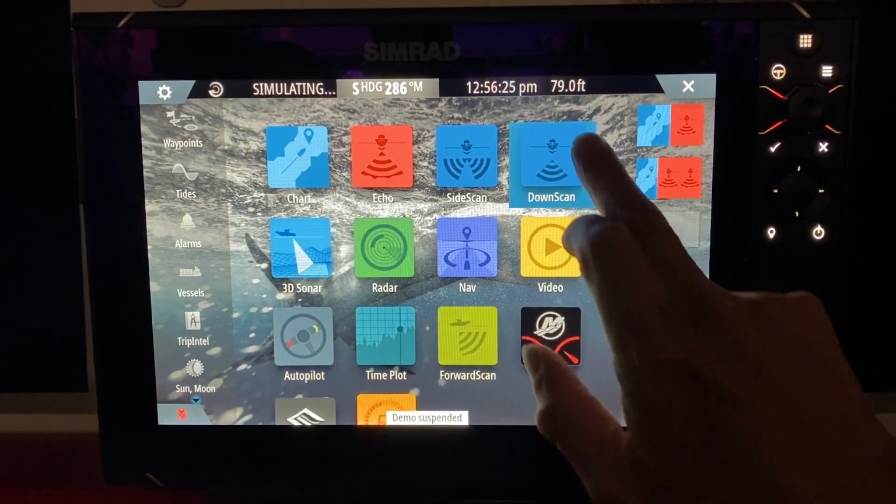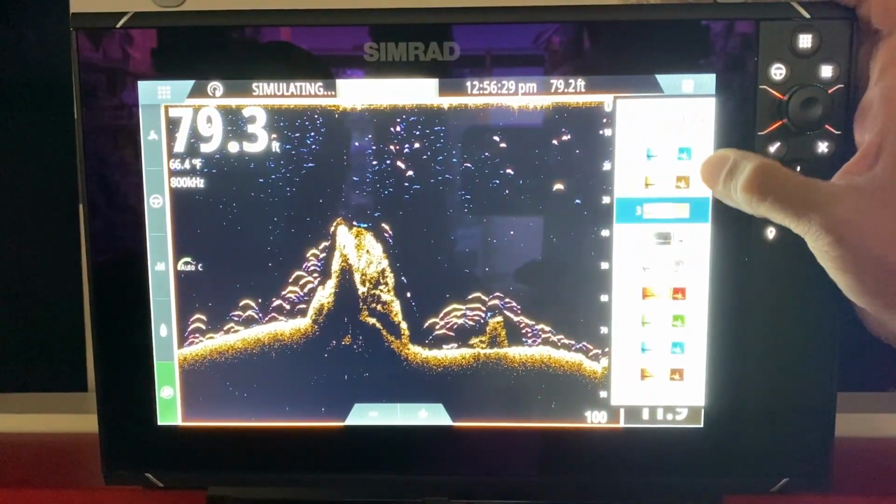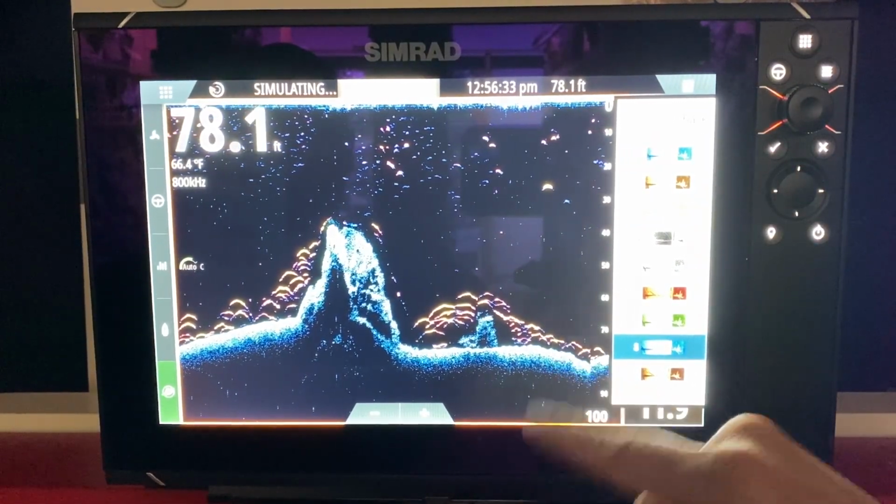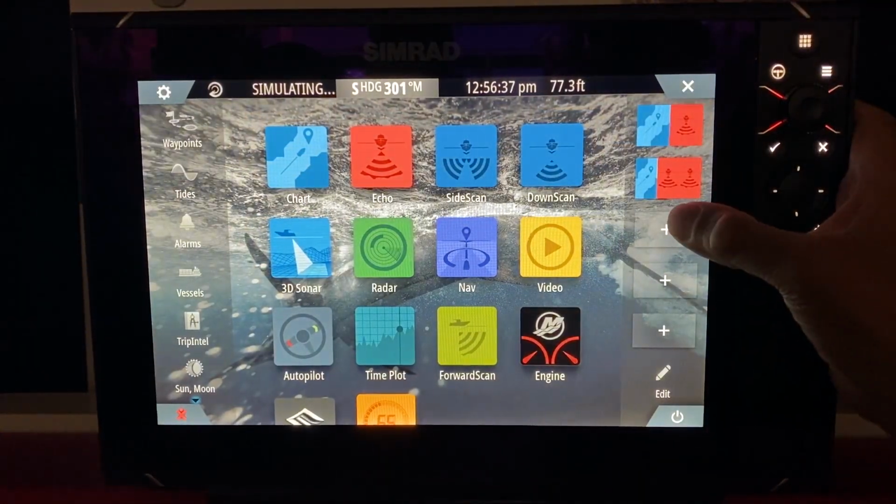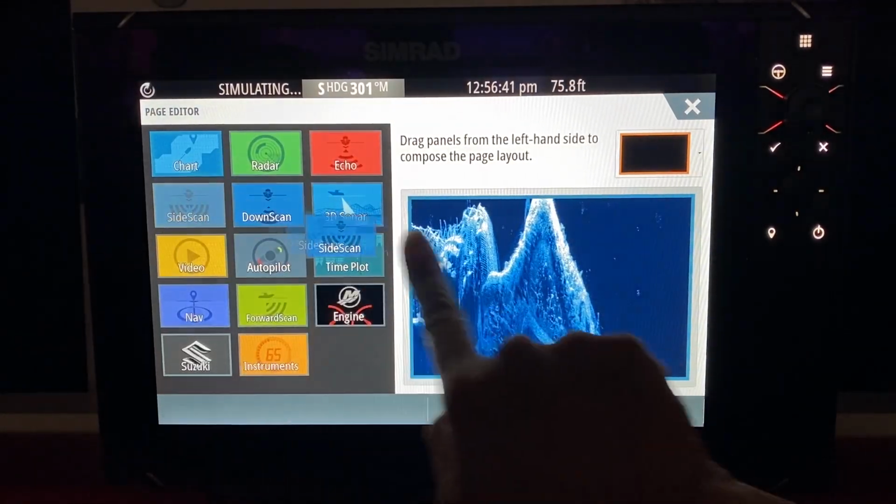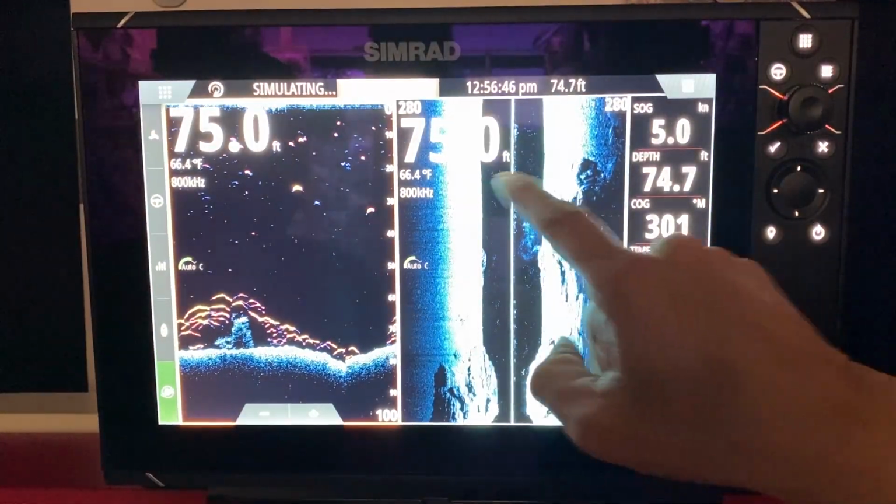We're also putting the down scan screen in the blue screen. Palette number 1, or I think we did color number 8. And now we're going to merge both of them together. Create the third page: down scan, side scan. We save it. I want way bigger side scan.